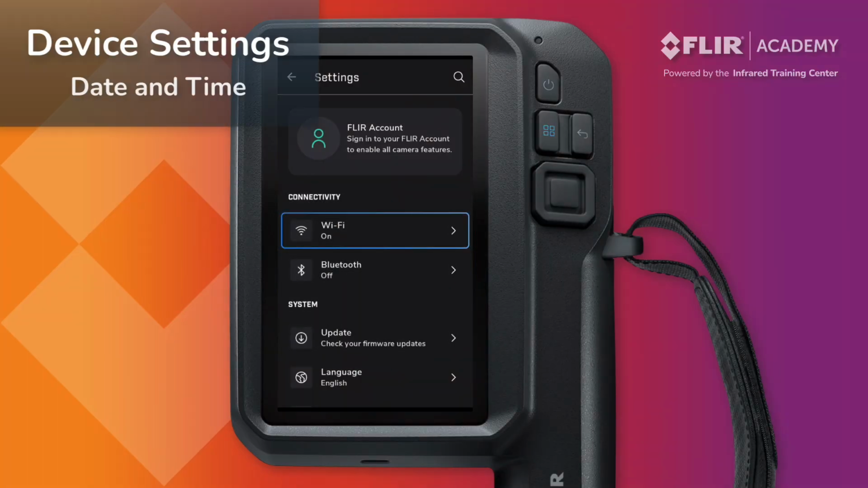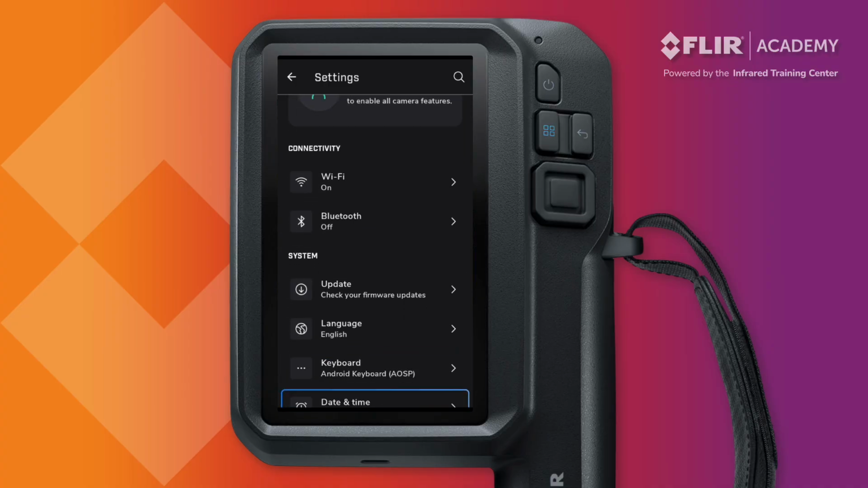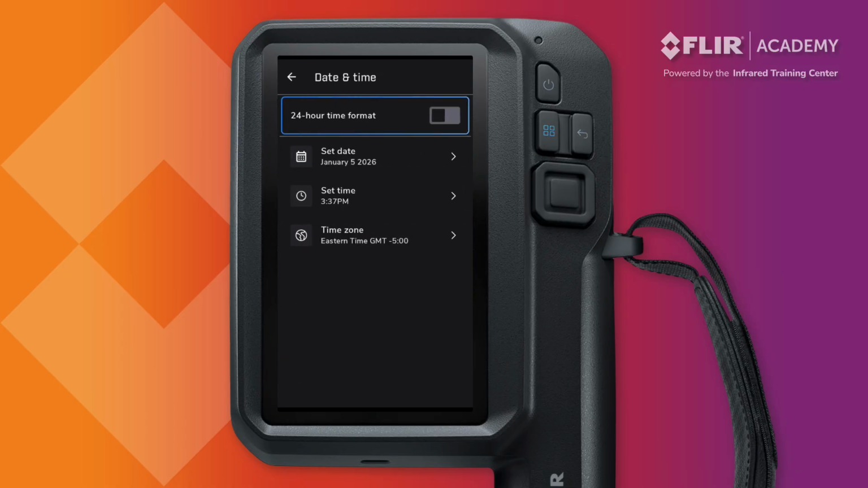The date and time values are tied to each file when you save a thermal image or video and cannot be changed afterwards. It is always important to check these settings before starting an inspection. Scroll or navigate back to the settings menu where you'll see an option for date and time. Select this to open the date and time submenu where you'll see options to set the time format, the date, the time, and your time zone.